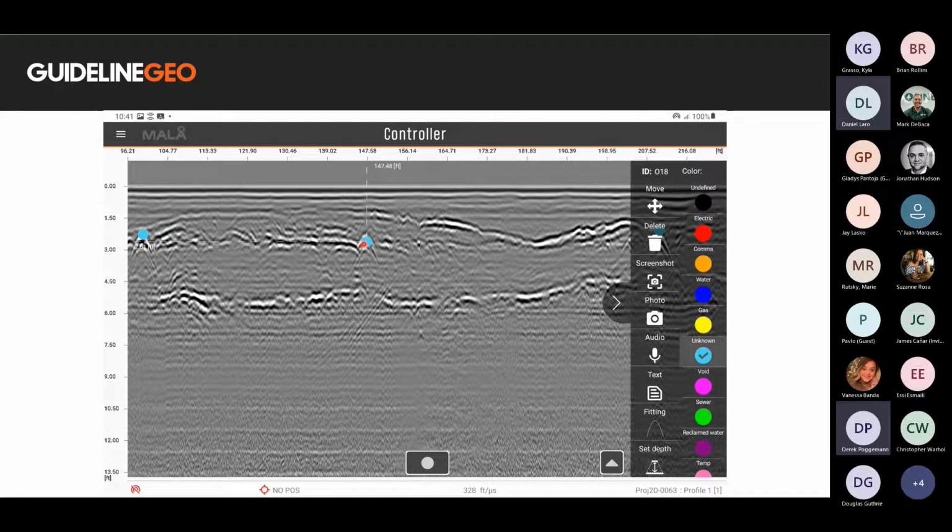If we click on a marker that is put atop a hyperbola, we then see the details of that exact marker. Depth and distance is shown with white dotted lines, and we can also add annotations directly to that marker, change the color, set the depth, and do a hyperbola fitting.